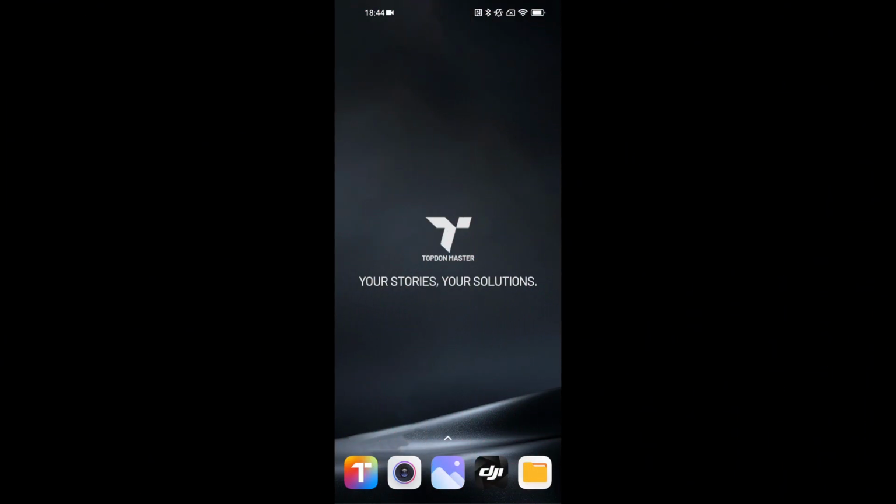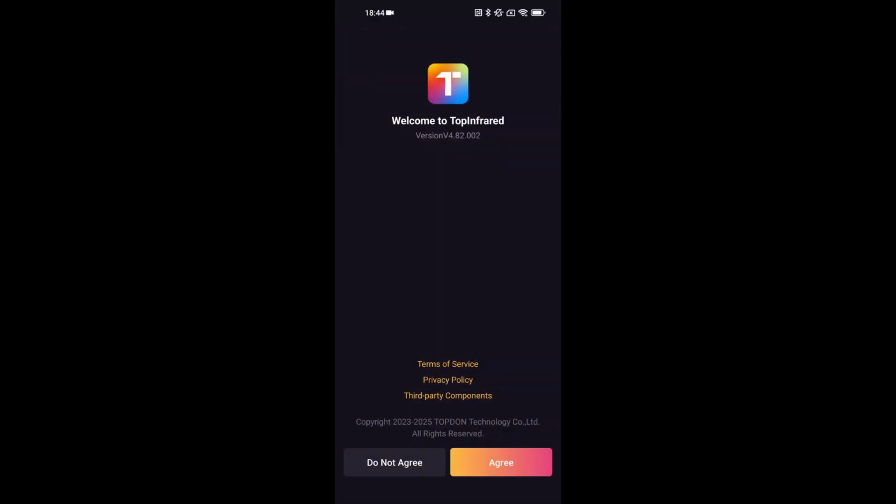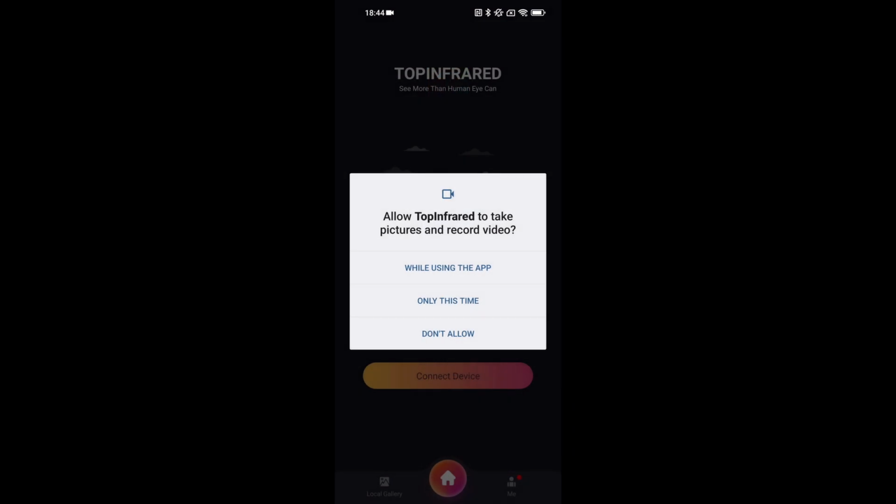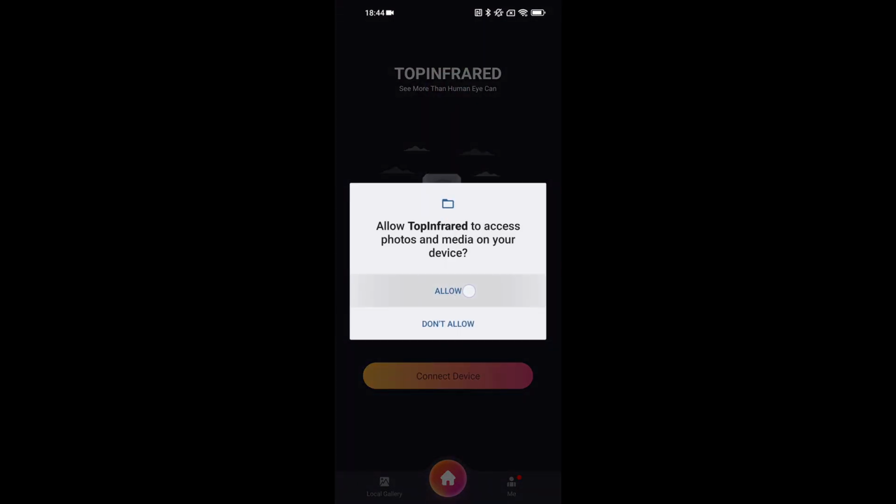To connect the TS001 to your Android phone, plug it into the USB-C port and open the TopInfrared app. Make sure your phone case doesn't block the USB-C port and that the TS001 is firmly connected for a smooth signal. On the first launch, it may ask for some permission to access the device and its internal files. I recommend allowing this to make sure that everything works later on.